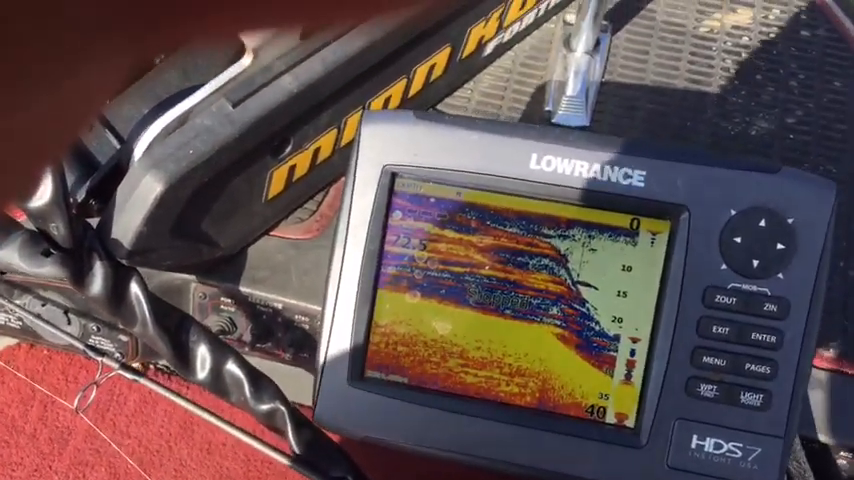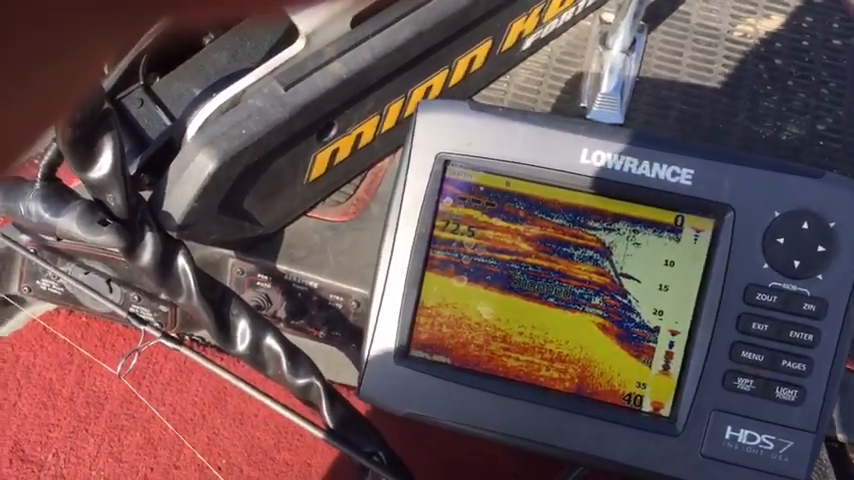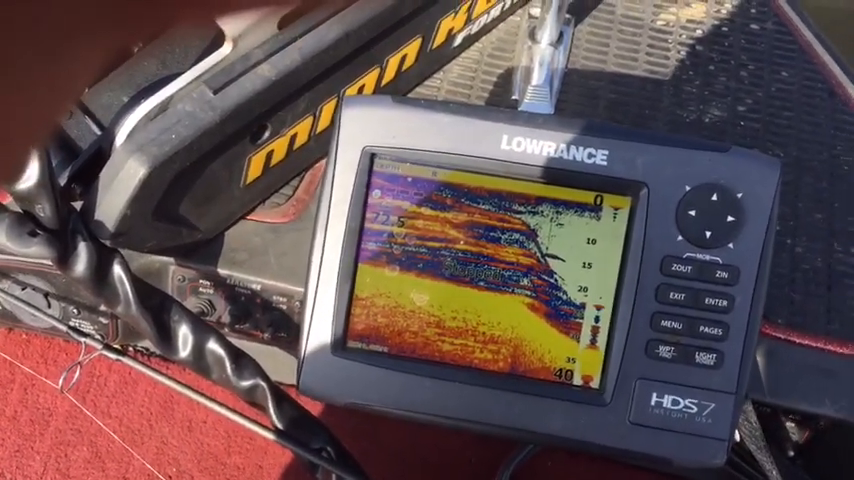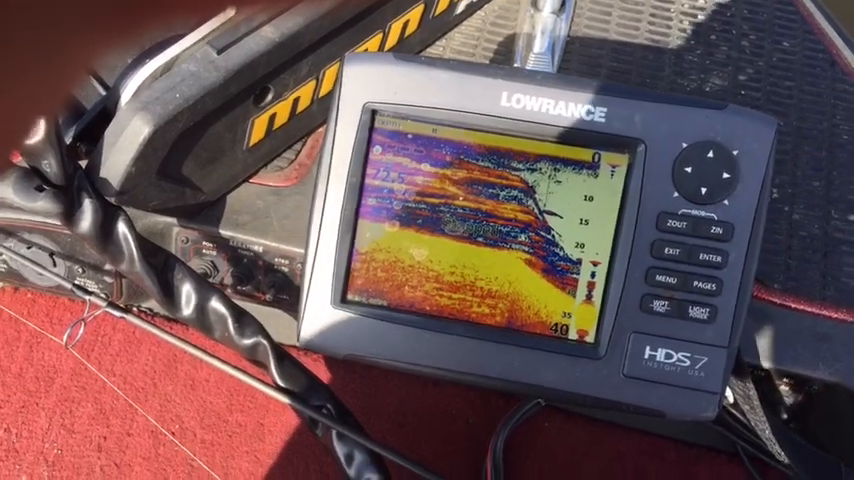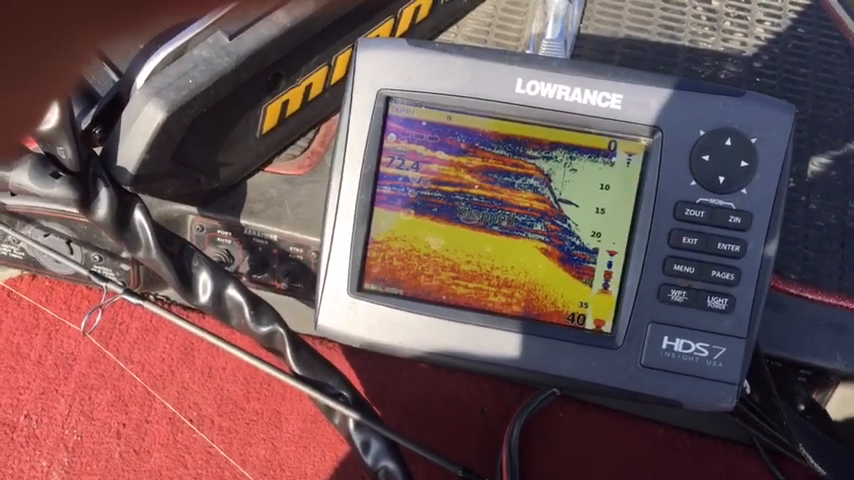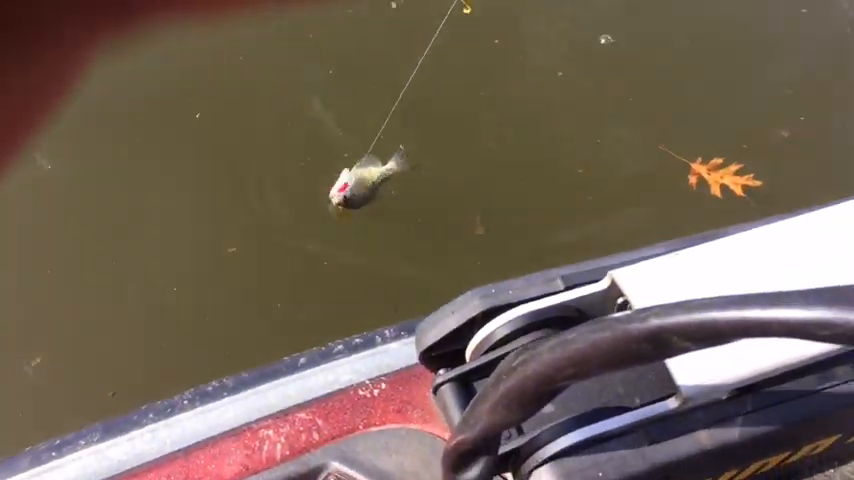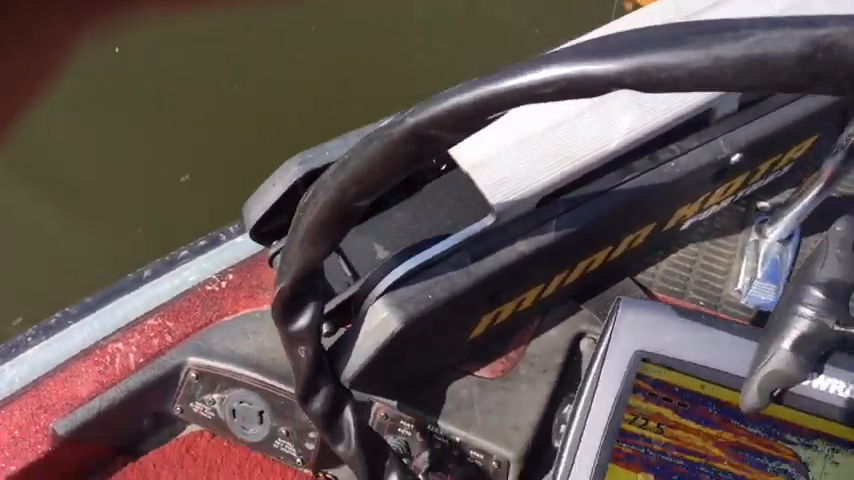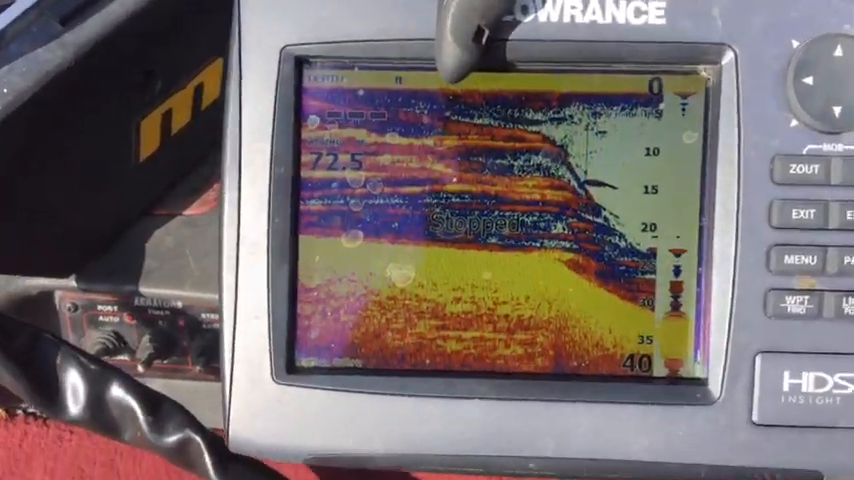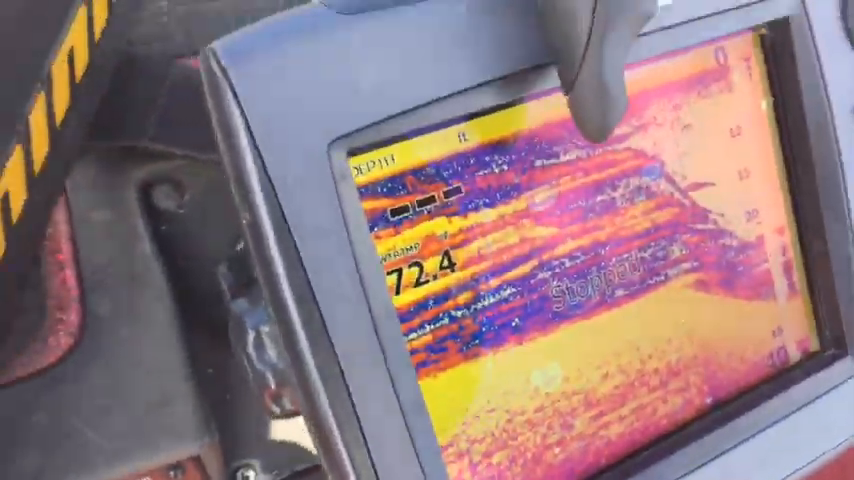I wanted to go over a tip with you guys on catching suspended crappie. I know there's a lot of people out there that struggle trying to catch crappie unless they're spawning, and this is a pattern that you can use on several lakes. I've got a fish right here that I just caught, and I'm going to try to explain what I'm doing right here, and hopefully this tip will help you all.